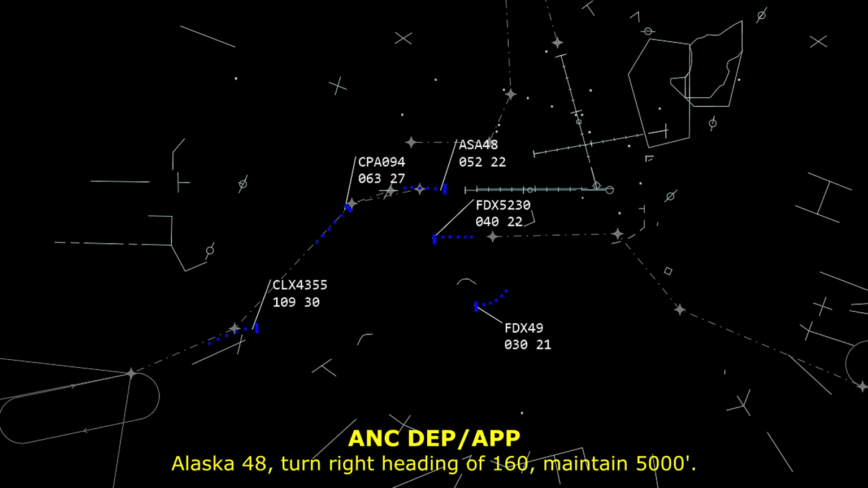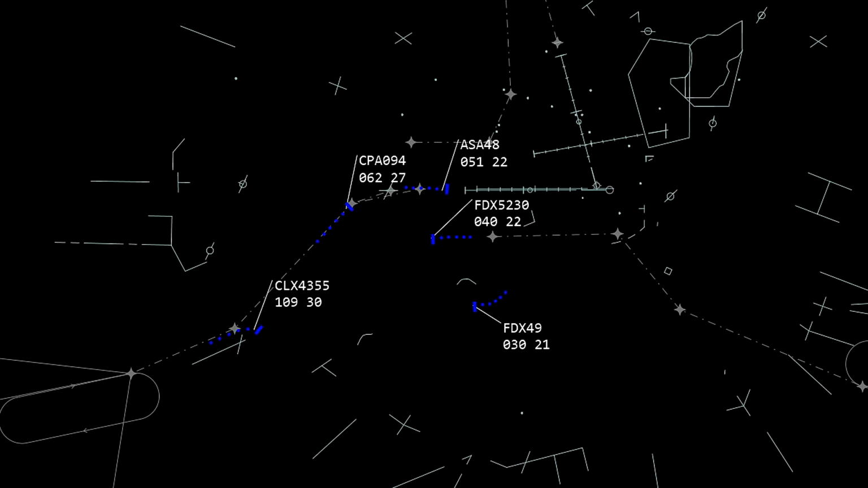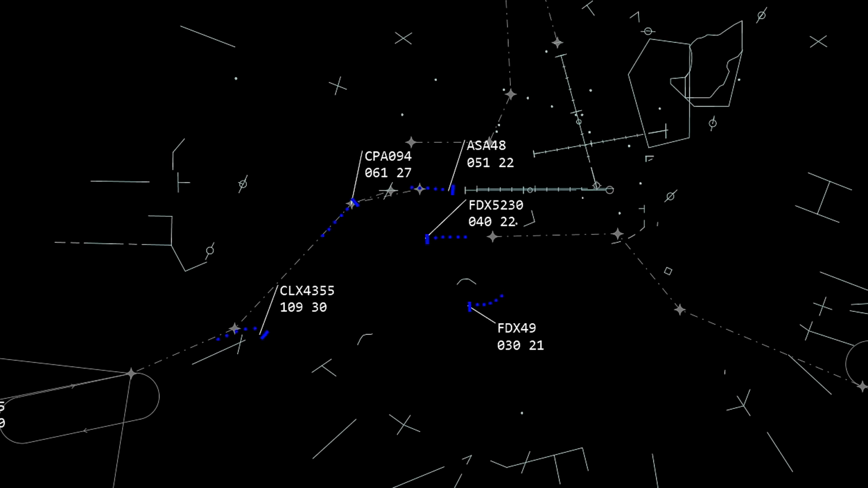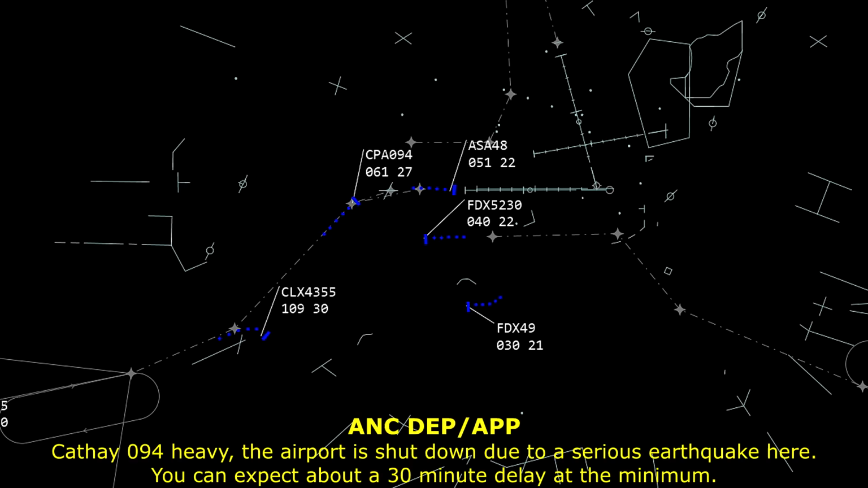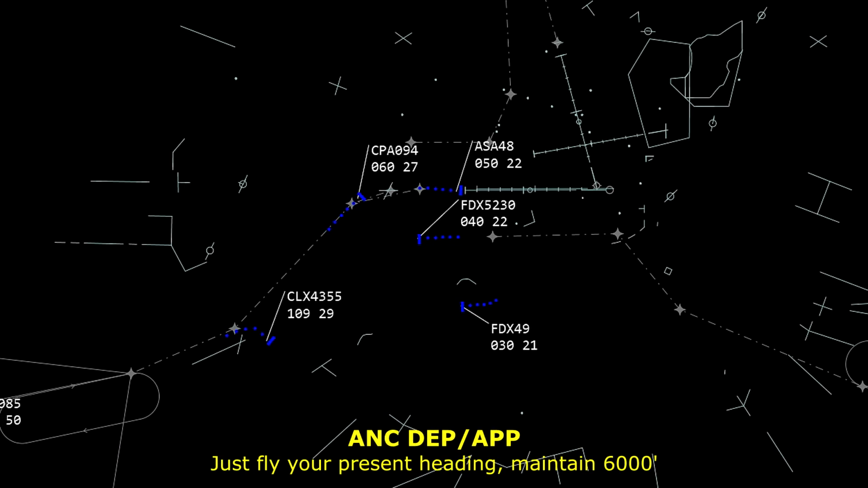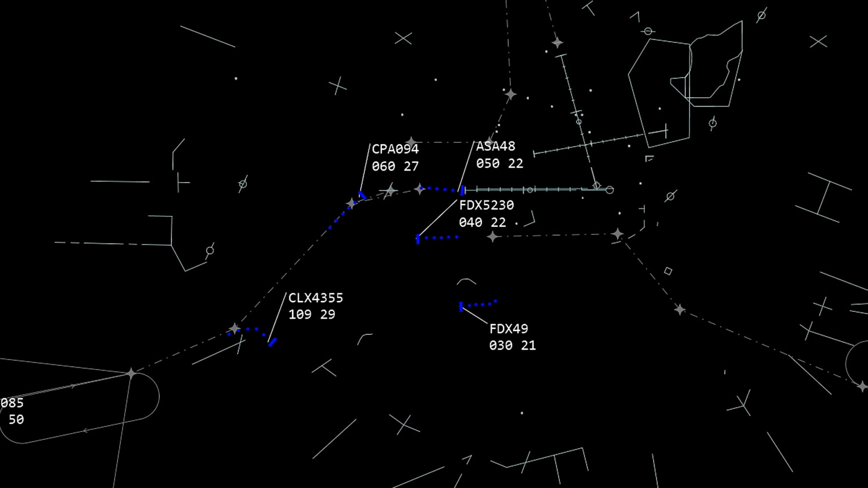Alaska 48, turn right heading 160, maintain 5,000. Cathay 094 Heavy, airport shut down, a pretty serious earthquake here, so you can expect about a 30-minute delay at the minimum. Just fly present heading, maintain 6,000. Present heading 6,000.